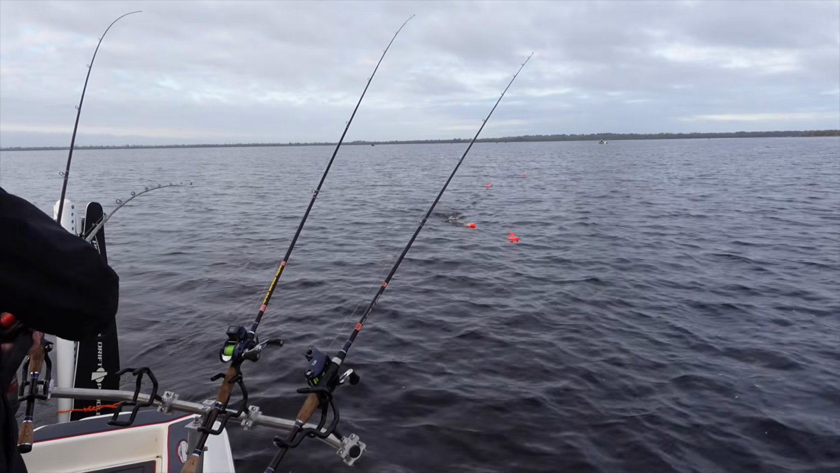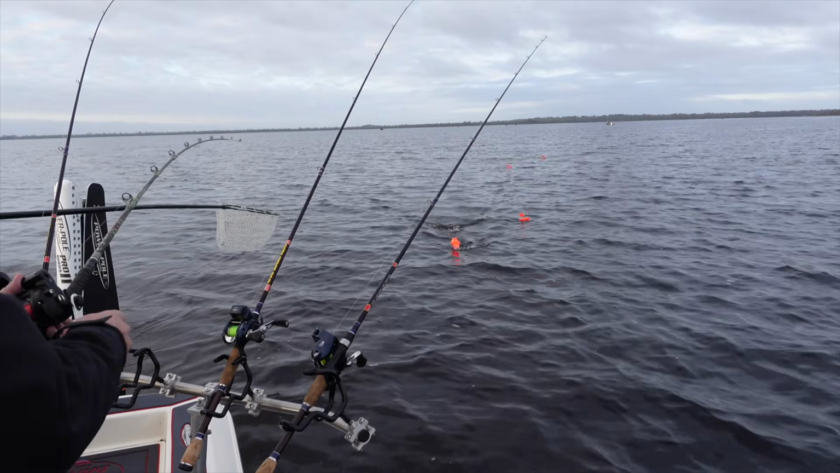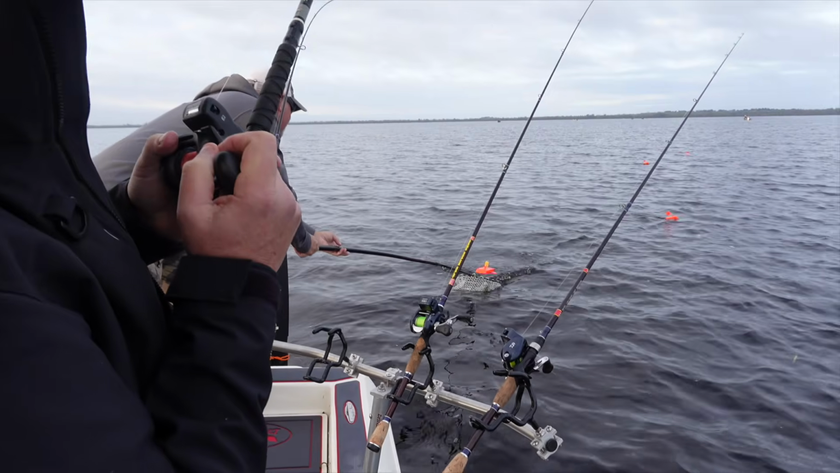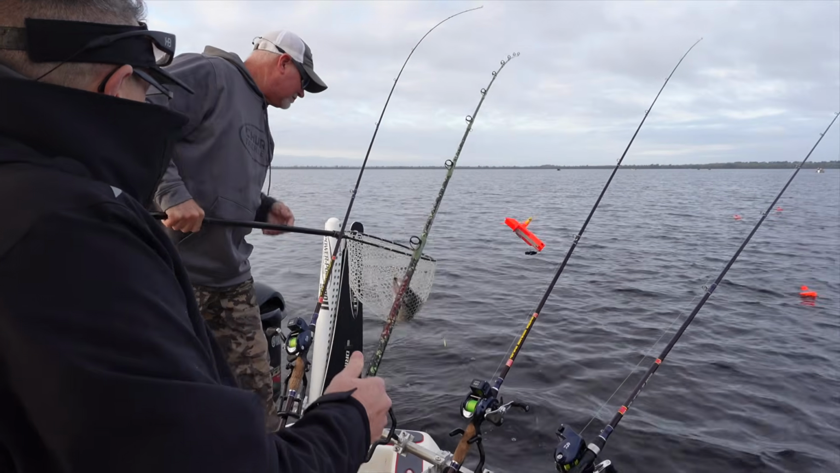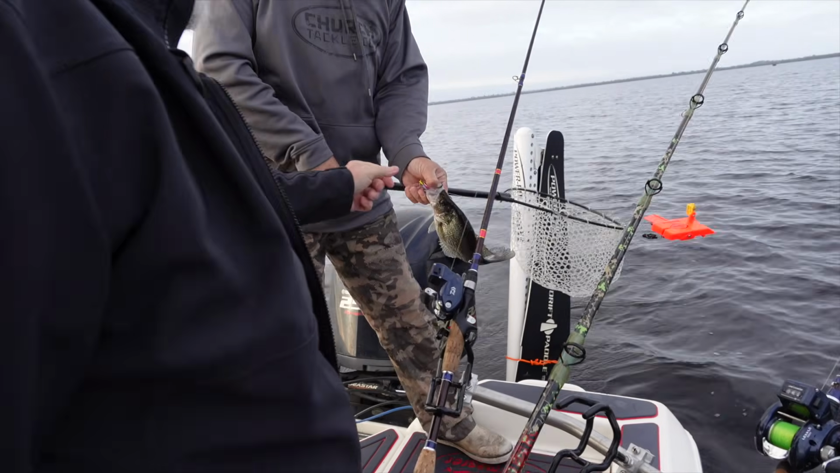You know that Church Tackle planer board back there? Church Tackle. Yeah, boy. Better get you some. They are producing. Oh, that's a big one too. That's a good one there. Booyah! Nicely done. Real good one right there, buddy. Look at that fish.